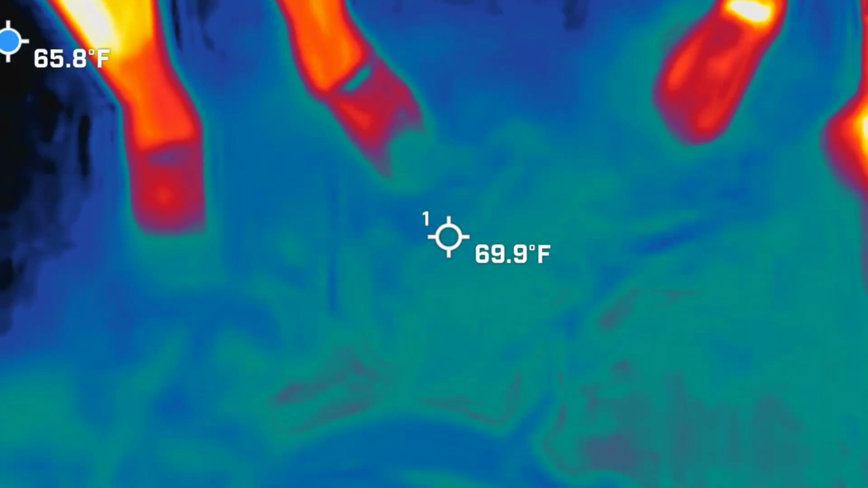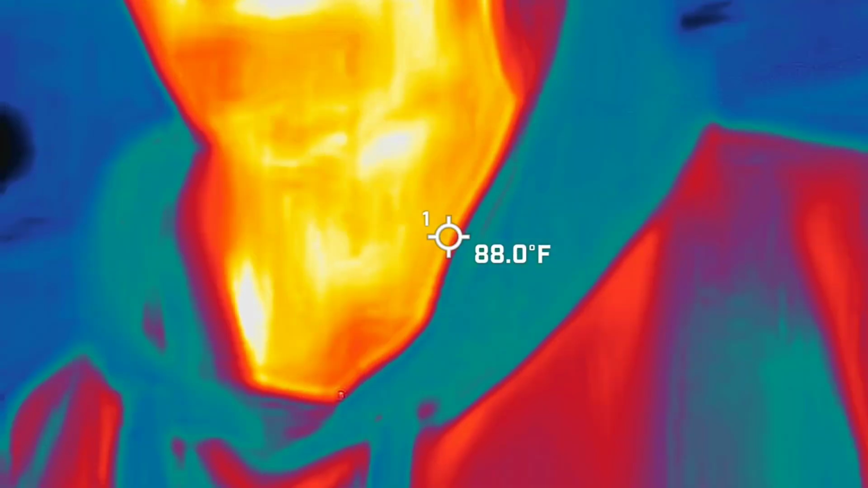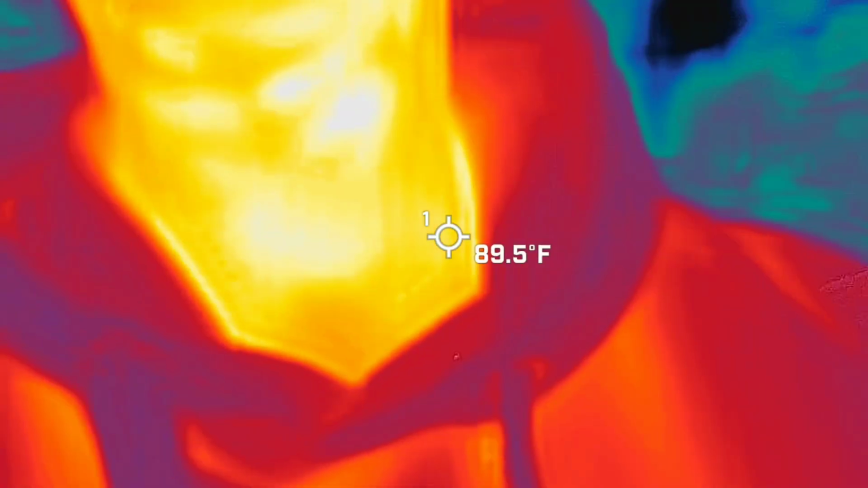The first thing we're going to be using is thermal imaging. This is one of the first cameras I always bring out, so you should be able to see me in there, the orange, red, and yellow guy.